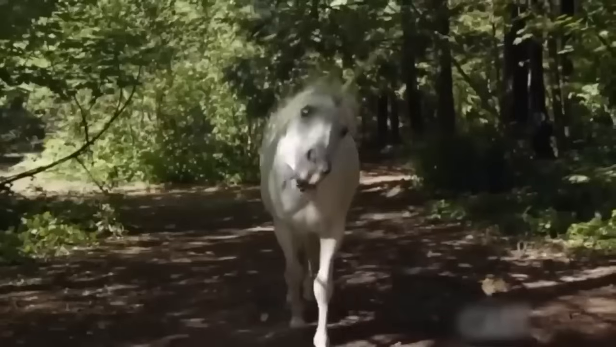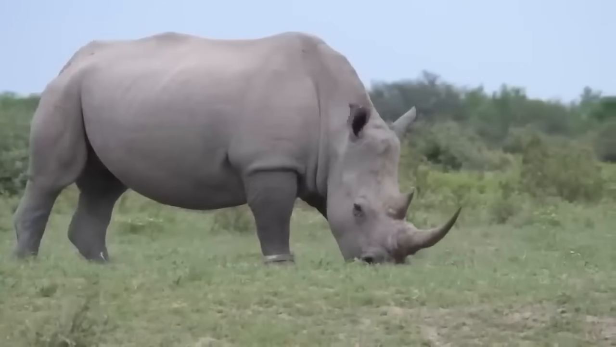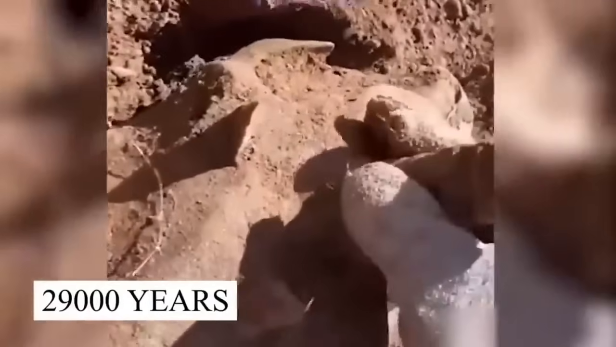Because in reality, the unicorns did not resemble horses, but actually were something quite like rhinos, with a single horn over their heads, that roamed the earth about 29,000 years ago.